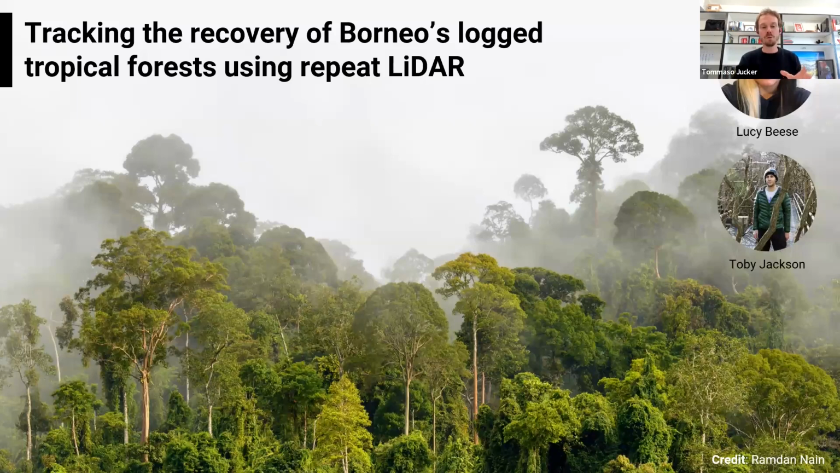So for the first piece of work, we're going to fly over to Malaysian Borneo. This is actually a photo, which I did not take, from a dipterocarp forest in Malaysian Borneo. So this gives you a real sense of what this system looks like. And we're going to be thinking a little bit about how these systems recover from logging. And the work that I'm presenting here, a lot of it has been done by Lucy and Toby, who are in the group. So they deserve all the credit for what I'm going to show you.